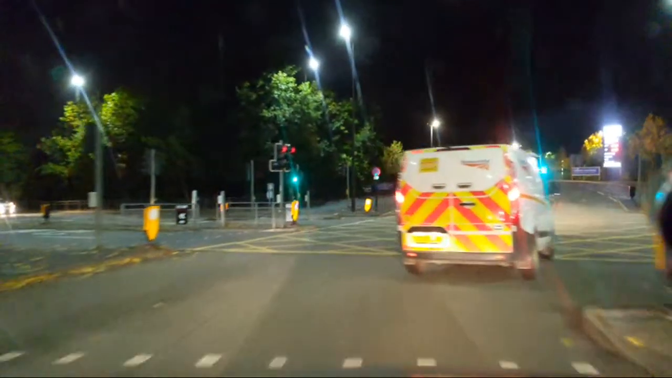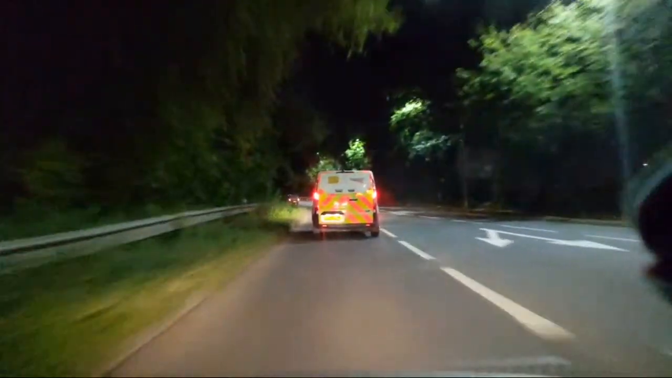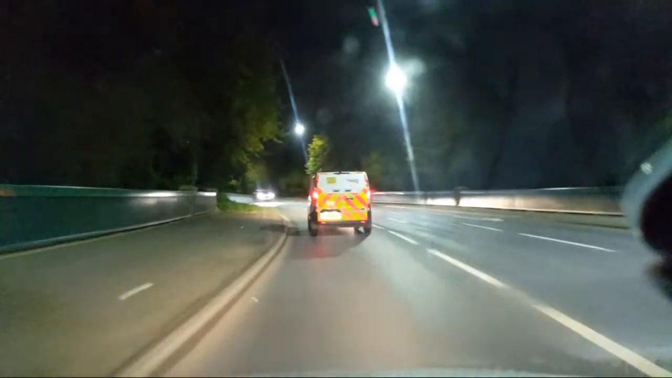Oh, cheeky van. That 4x4 thing just went past us on the left and then illegally turned right in front of this other van. If I'd been at the front, he'd have hit me because I wouldn't have stopped.